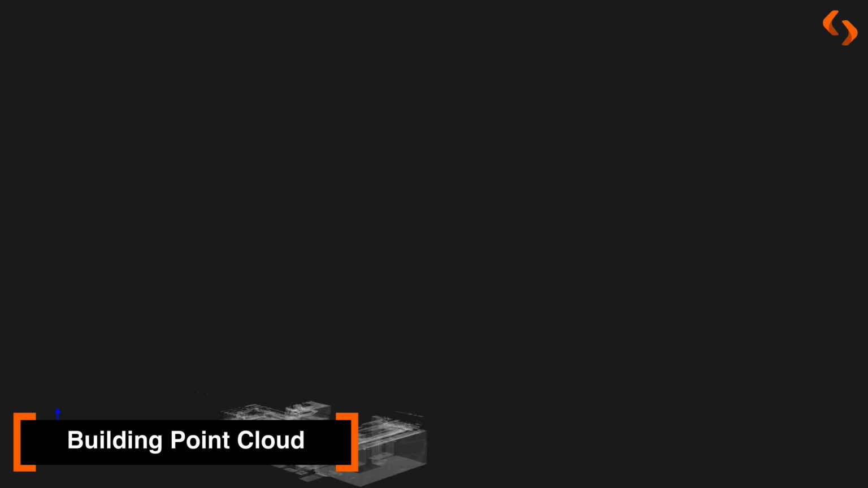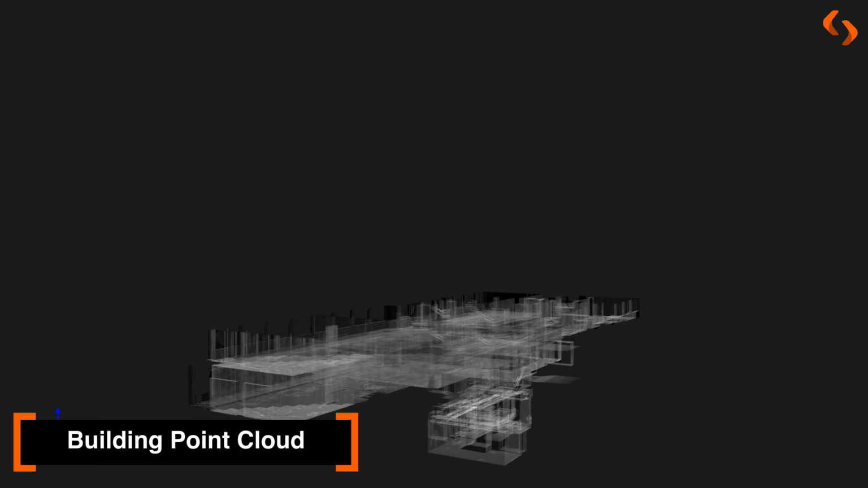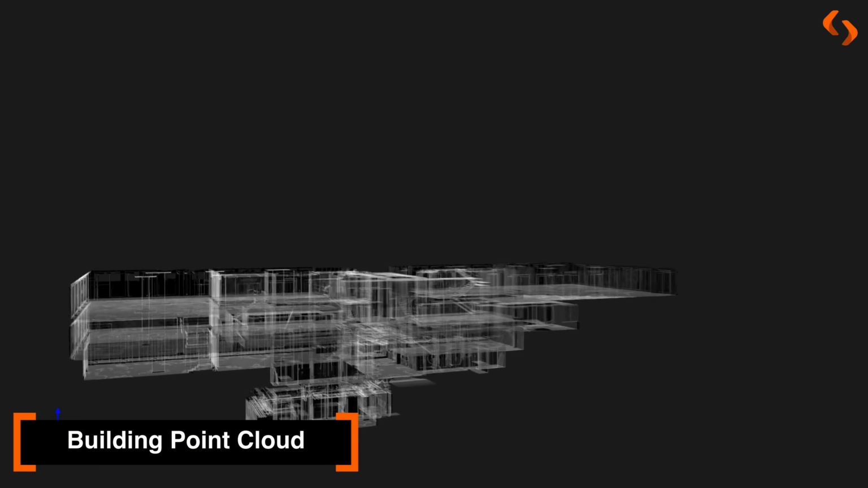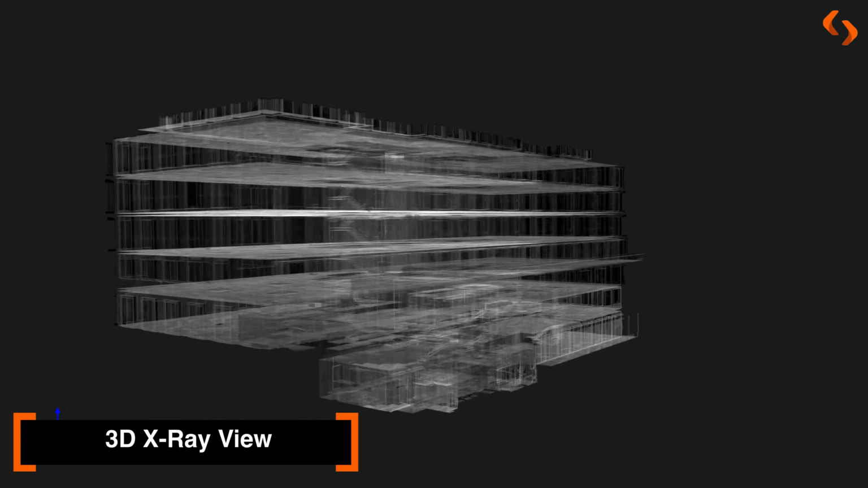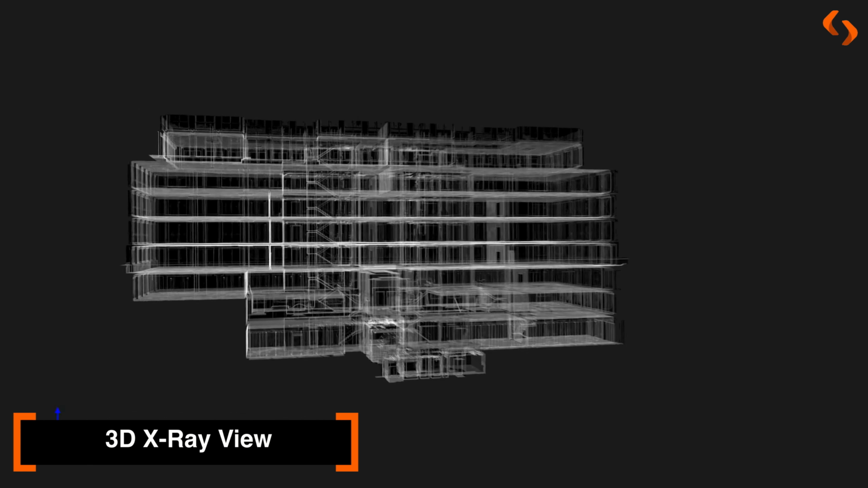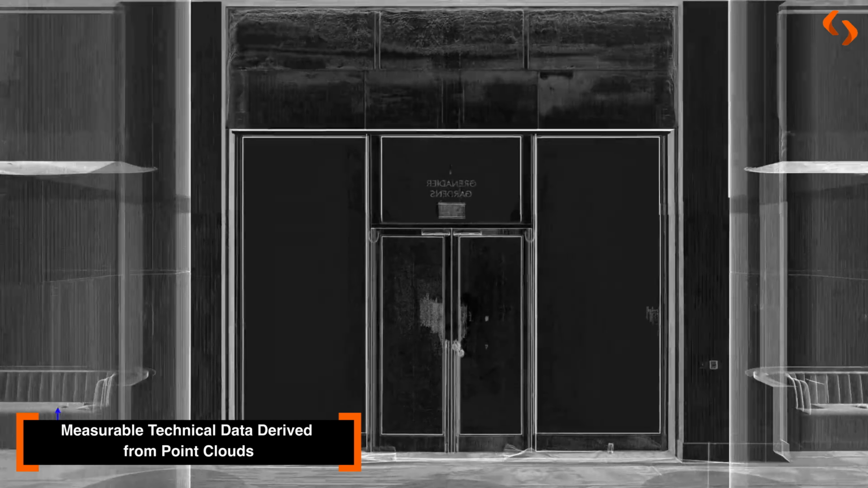This project captures the interior spaces of a multi-story building using high-precision point cloud technology. The entire building is recorded at true scale, creating a clear and accurate digital representation of existing conditions. This data allows us to understand how the building is actually built, not how it was originally designed.